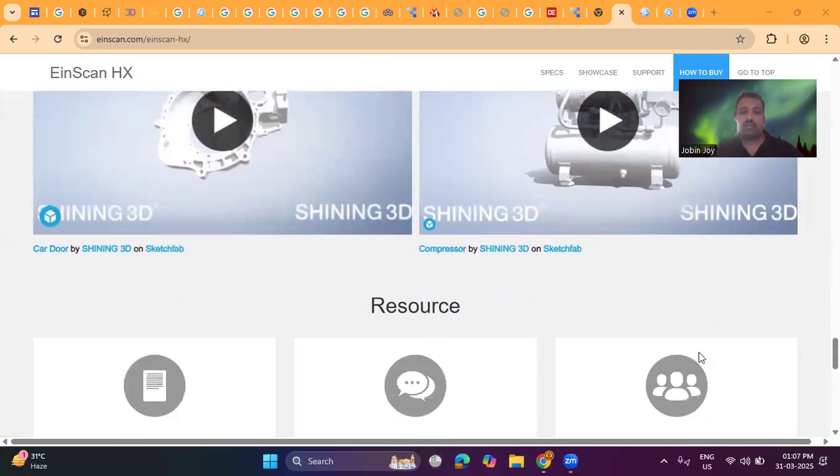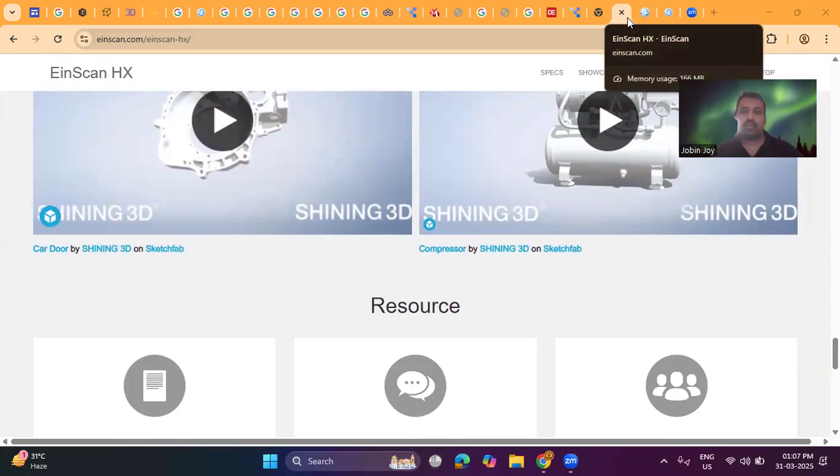So that's all about the basic introduction of this Einscan HX 3D scanner.